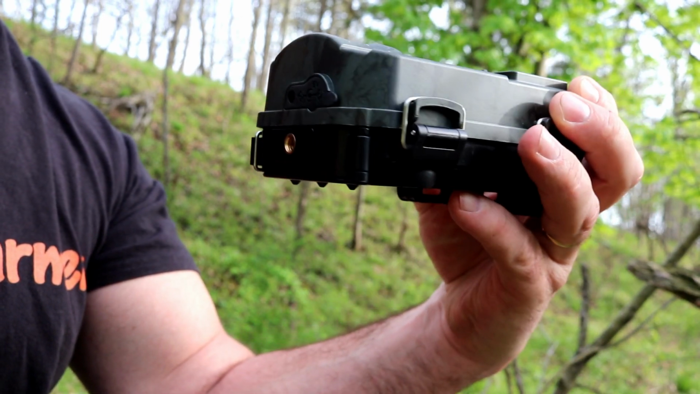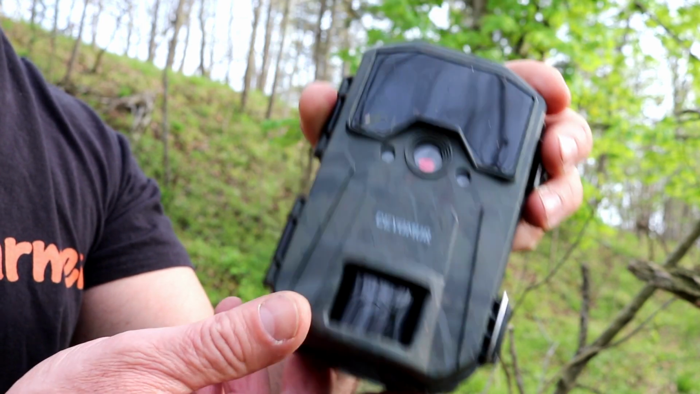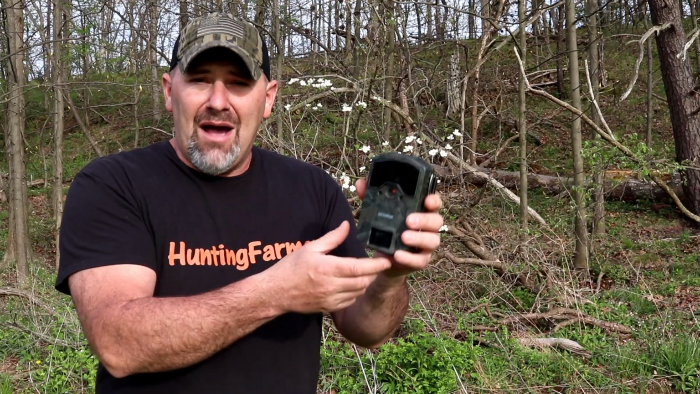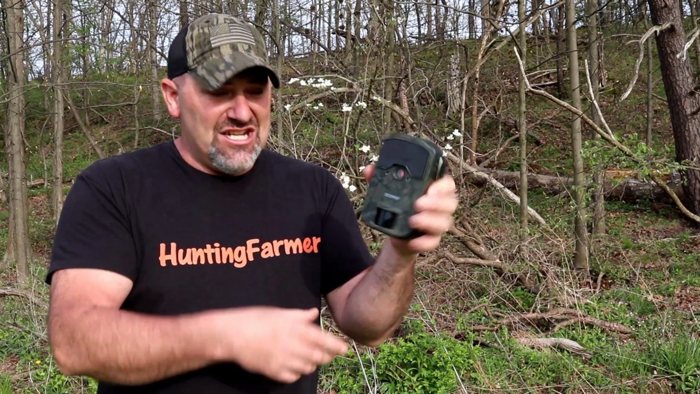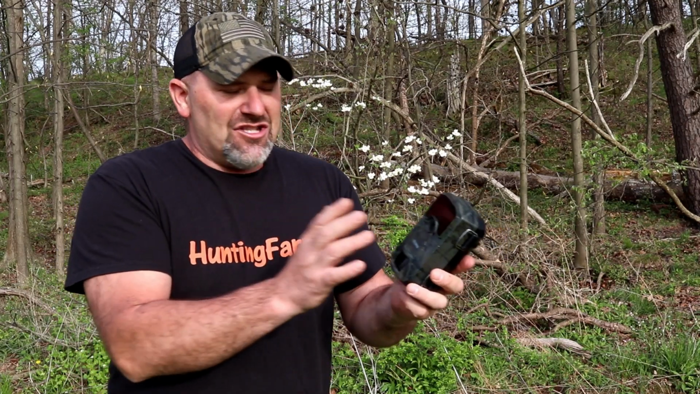Another thing with this type of battery lid that swings open, it's not an actual tray that slides in there. When you open the battery compartment and the camera's in this position, all the batteries are automatically going to fall out. A little bit of an inconvenience, so I would put that portion down as a con.